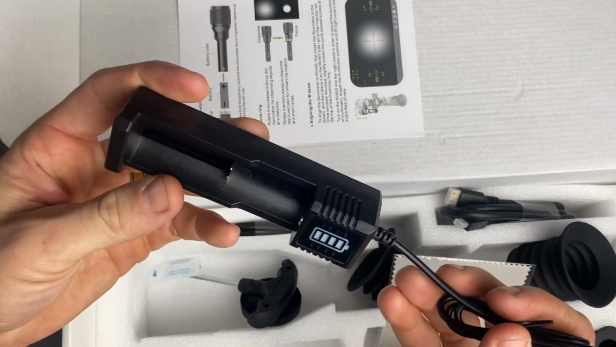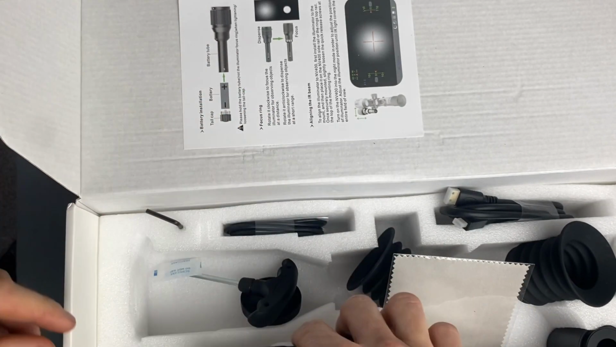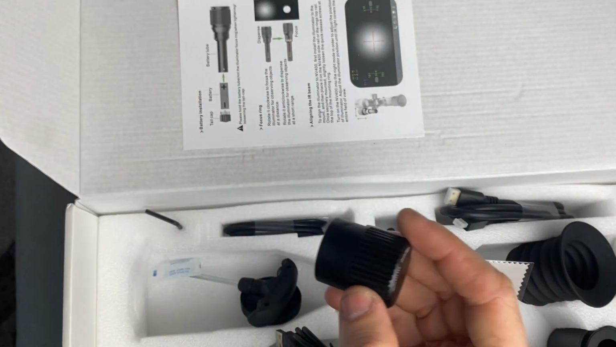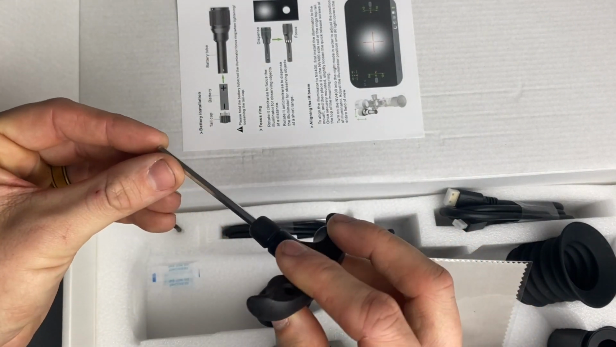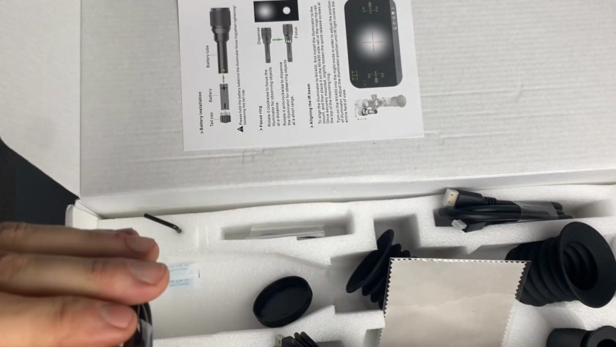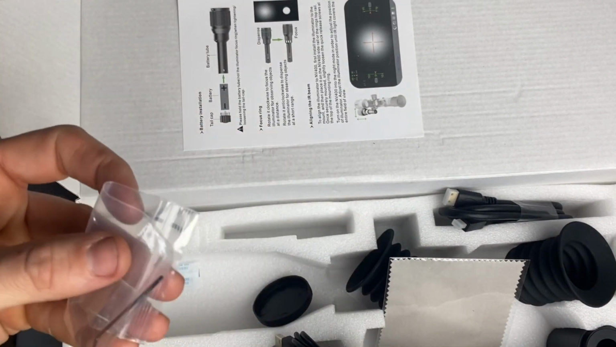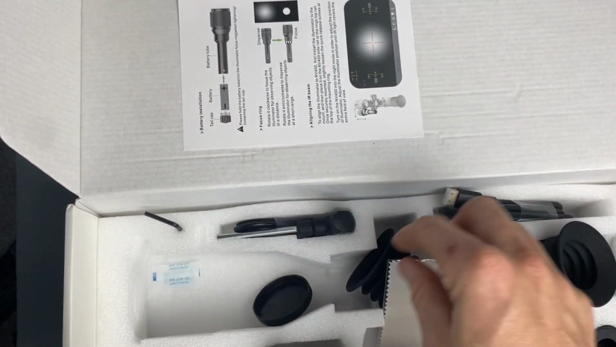Well, a battery charger, because it does come with a pretty good size battery. Little battery pack. This is another scope cap, if you wanted to use a bigger battery in there. It's a little taller, so you can fit a bigger battery. Little Allen key. This is for the flashlight, which is pretty cool. It goes in the side of the flashlight mount. Little USB-C charging cord, so that way you can charge it up while it's on and the battery's in. Allen wrenches for different little screws on the scope.